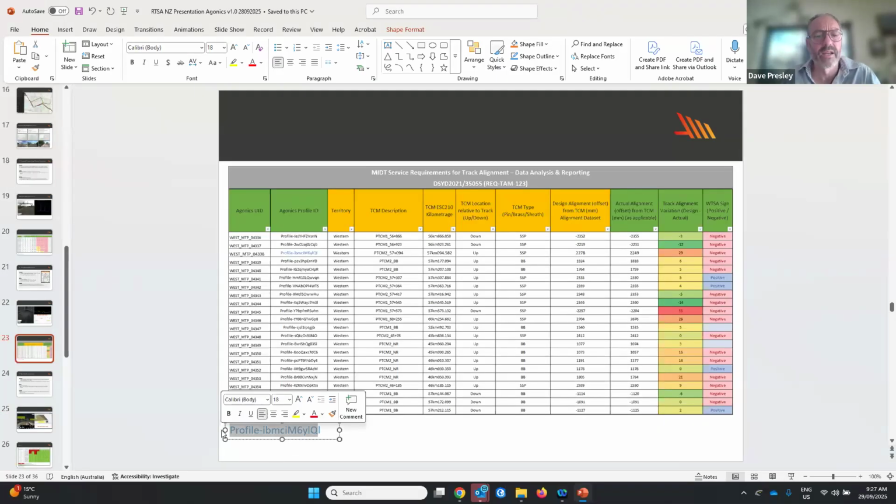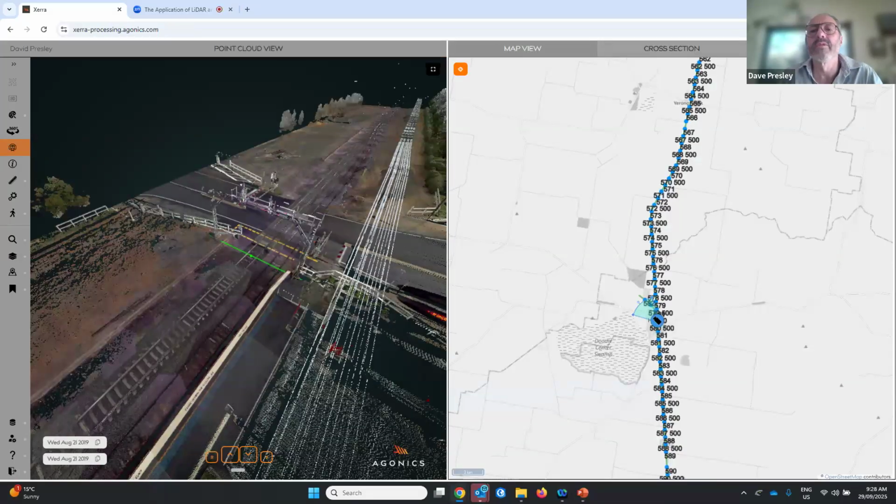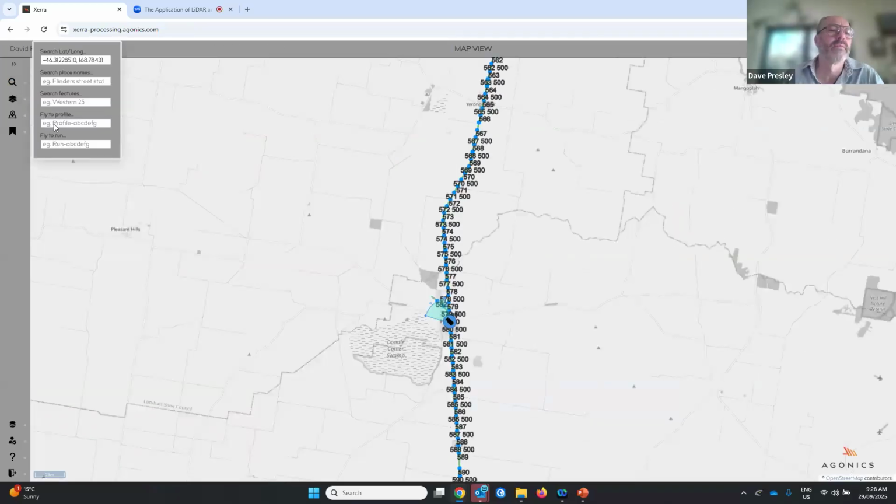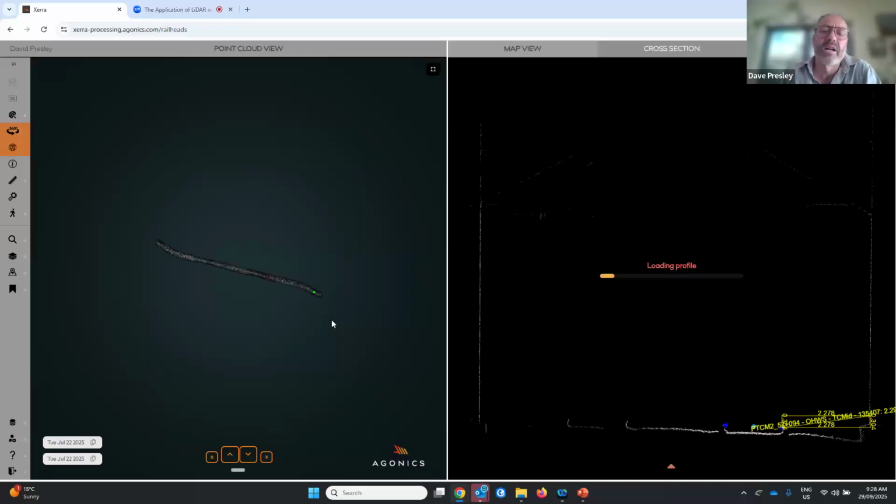Once again, just taking a profile ID, which is really just a shortcut for me to search into the software. So now we're going to fly into a part of the Sydney Trains network.